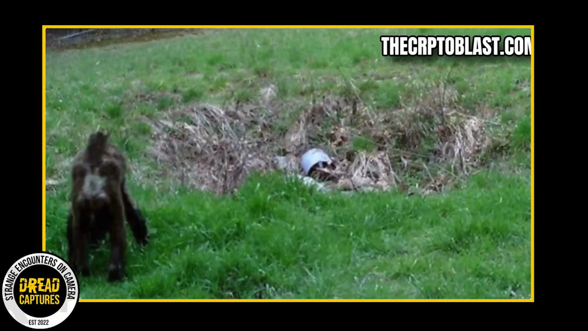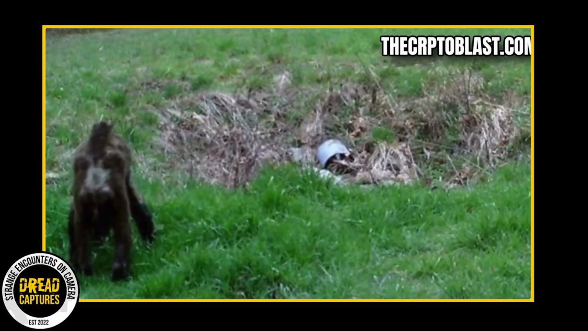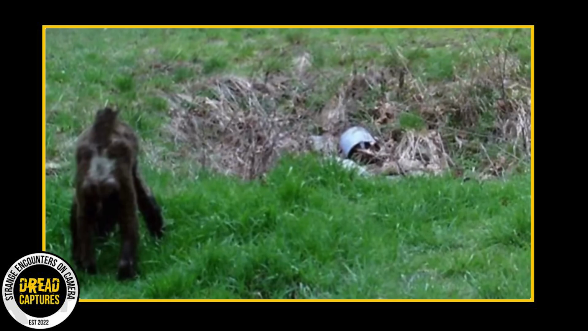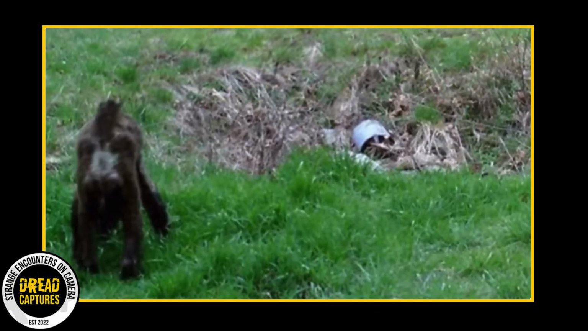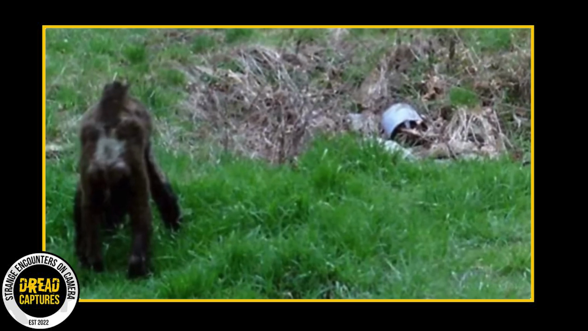When I look at it, I see an ape. I just can't make out a dog, even though that, of course, would be the most likely explanation. I can't even decide which way the mystery creature is standing either. Is his head facing us tilted downwards, or is he looking away?